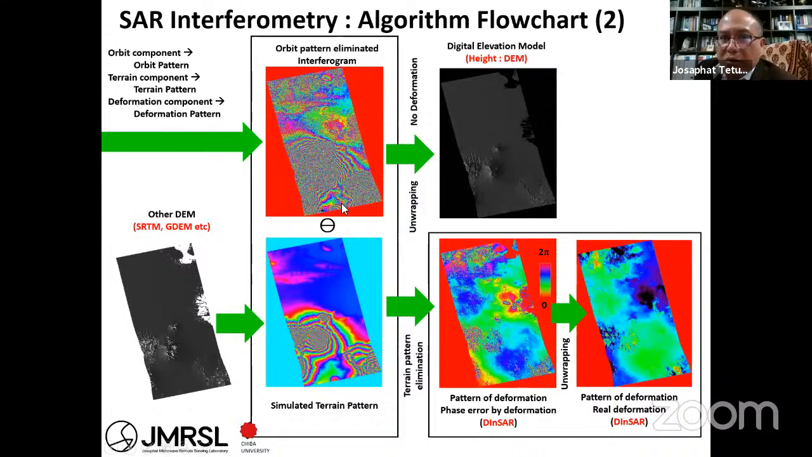And then you can find the ground change. Using the simulated DEM, for example SRTM or GDEM or another. And Indonesia, I think, also has the RBI, Peta Rupa Bumi of Indonesia.